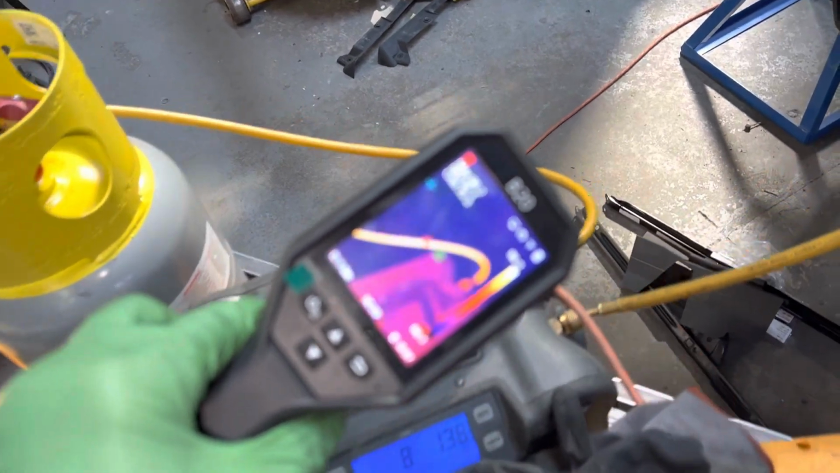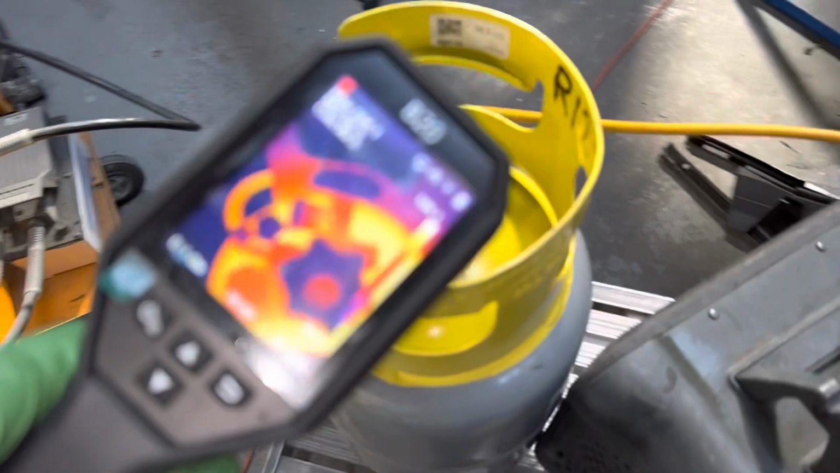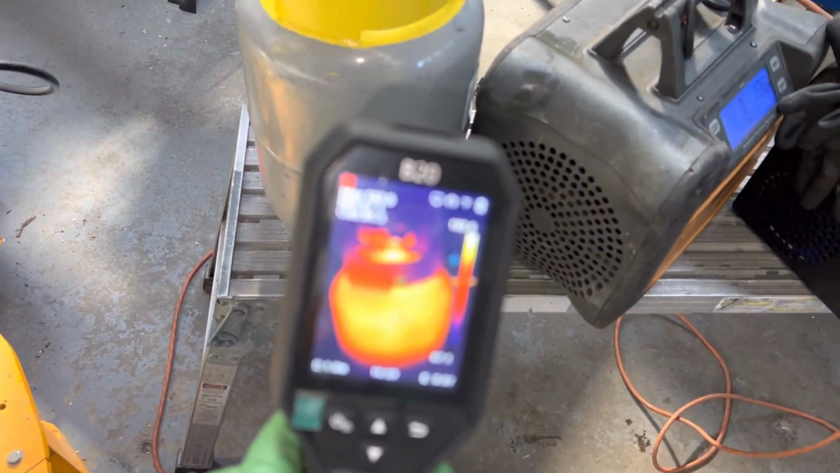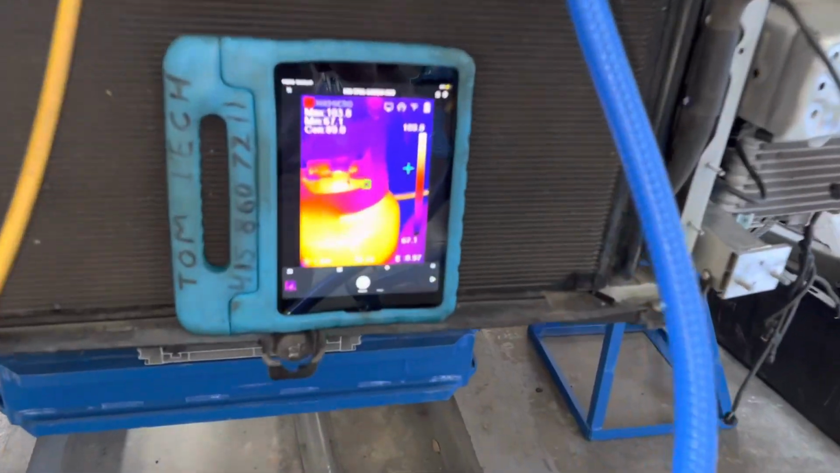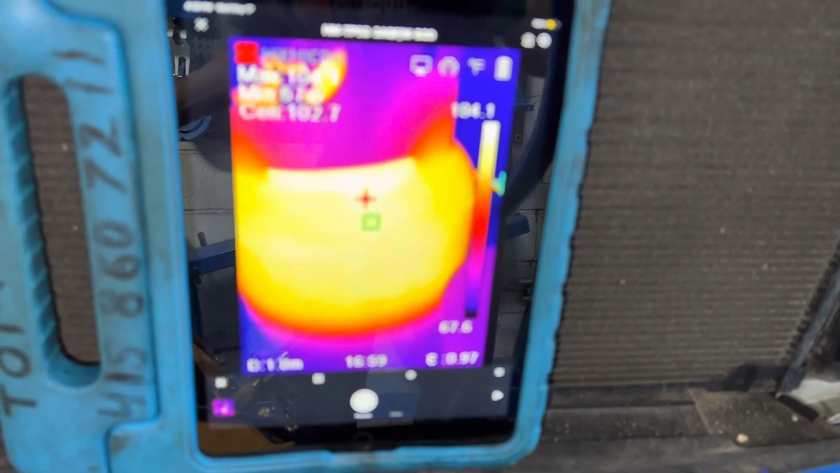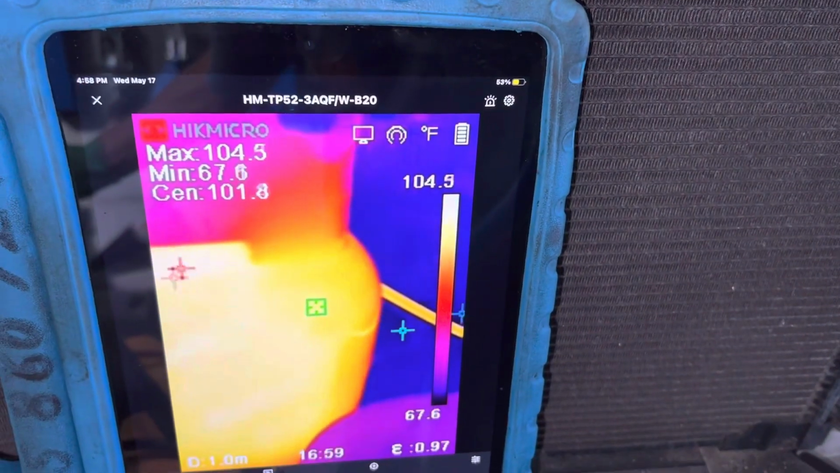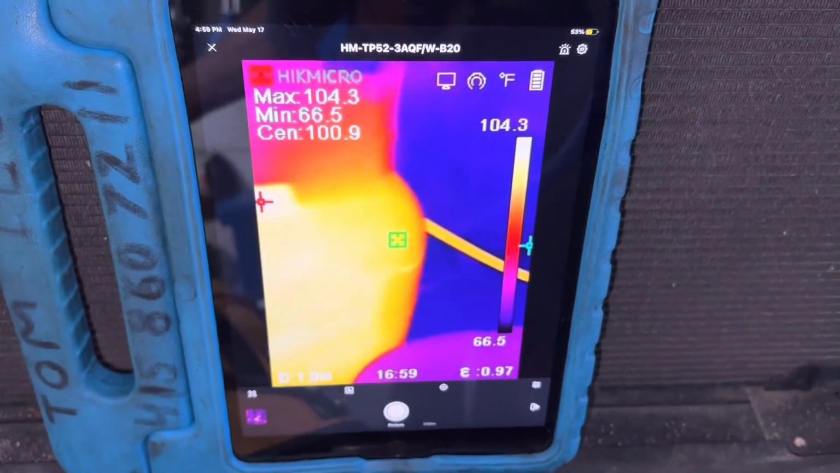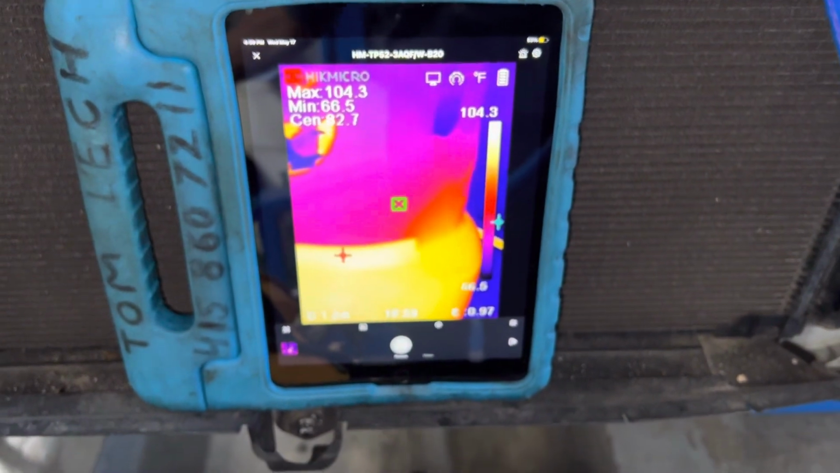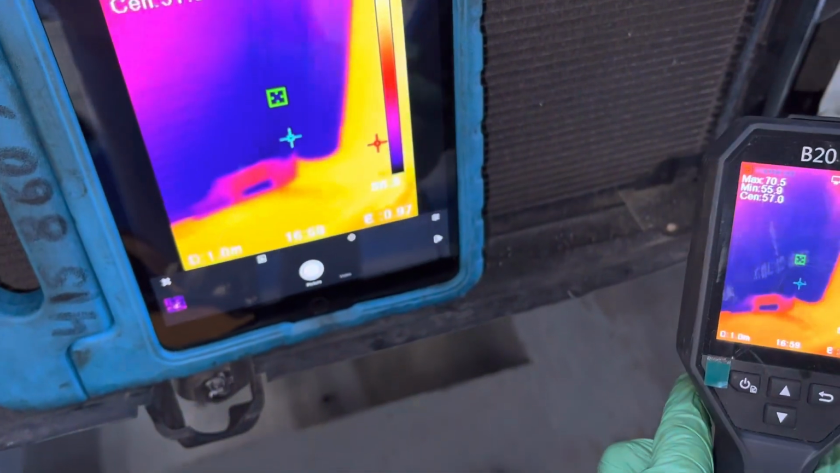There's the compression, there's the hot line right there. You see that hot line? The tank's getting warm. You can see that over there. 104 degrees. Can you read that? Let me see if I could get it to focus in. See the 104 degrees? That's the tank. The heat of compression. We come back over here. Let's go down at the bottom of